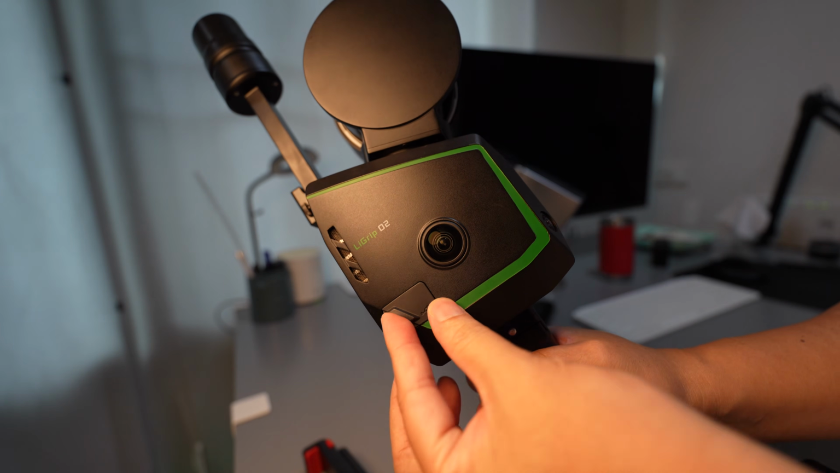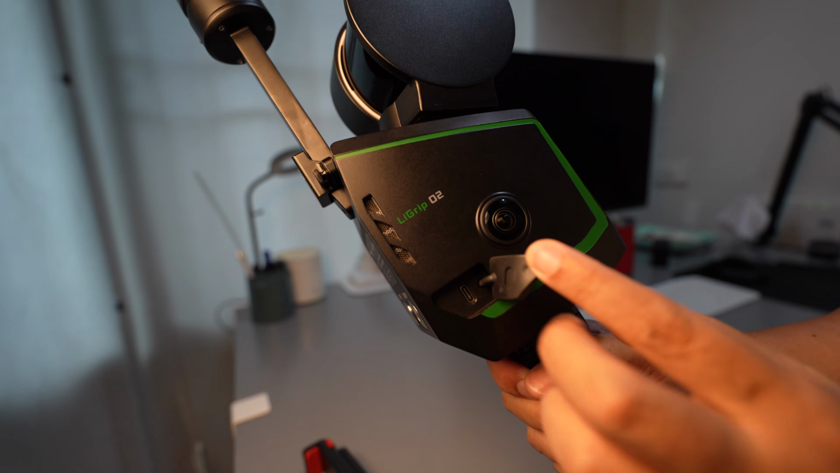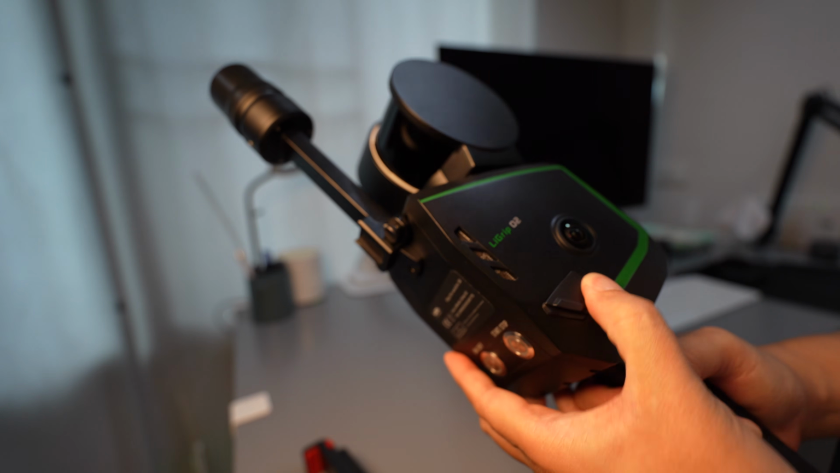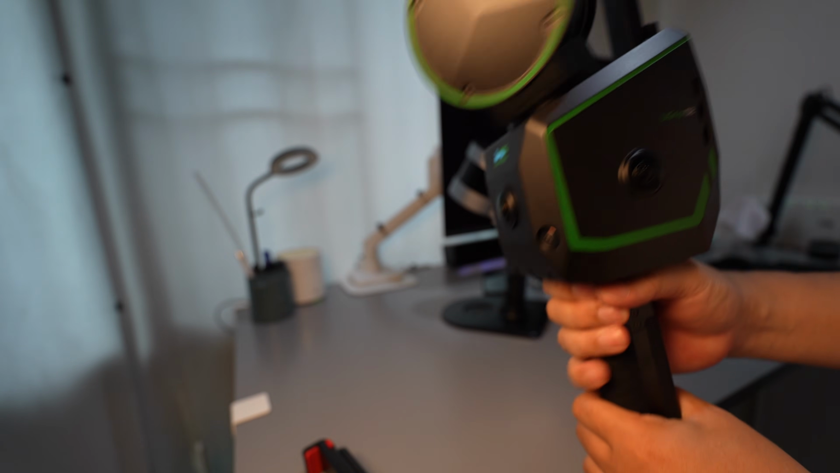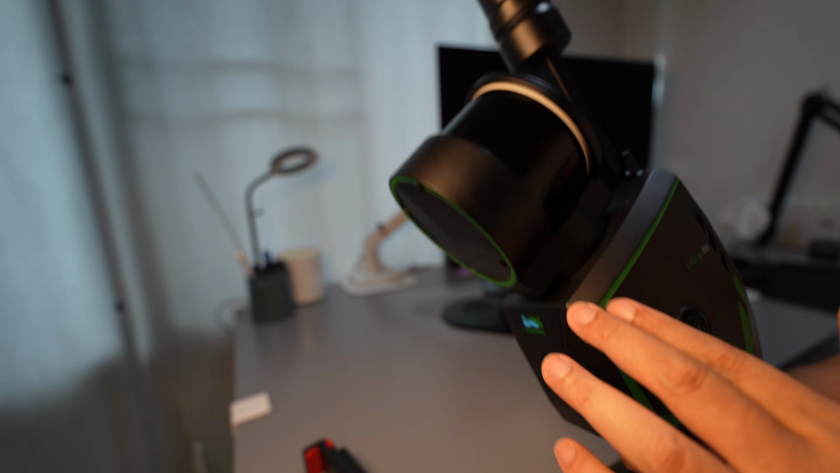On the side, there is a USB-C port for data transfer. Just plug it into your PC and it will show up as a drive. Transfer speeds are impressively fast, over 150 megabytes per second. It comes with 512 gigabytes of internal storage and is not expandable.